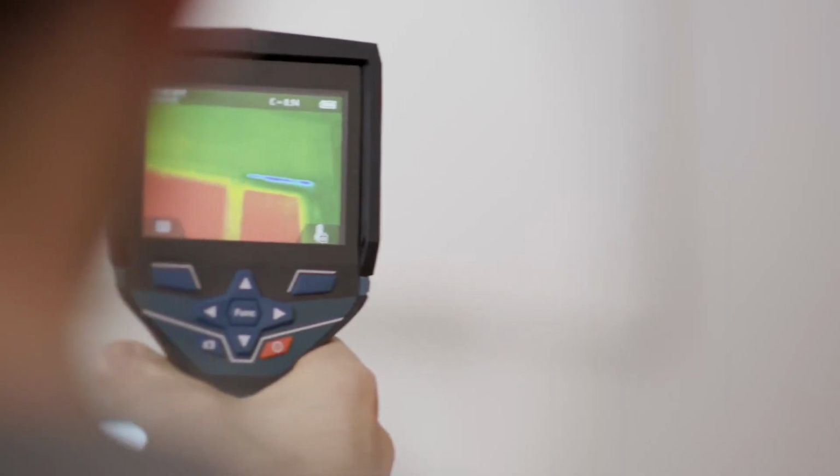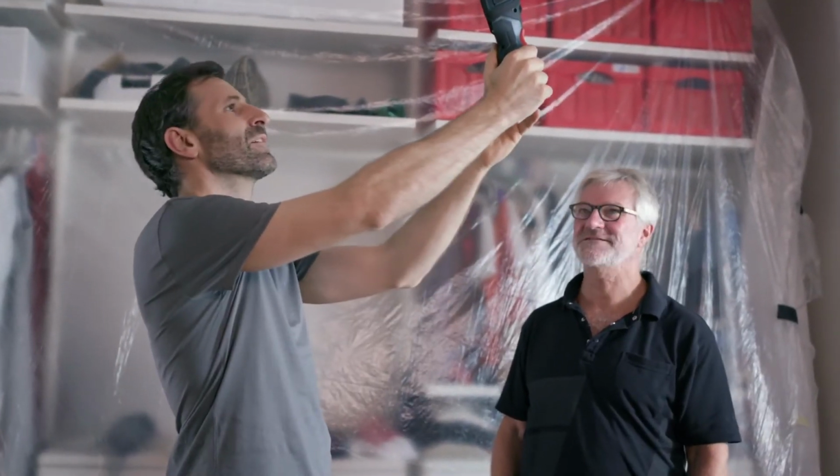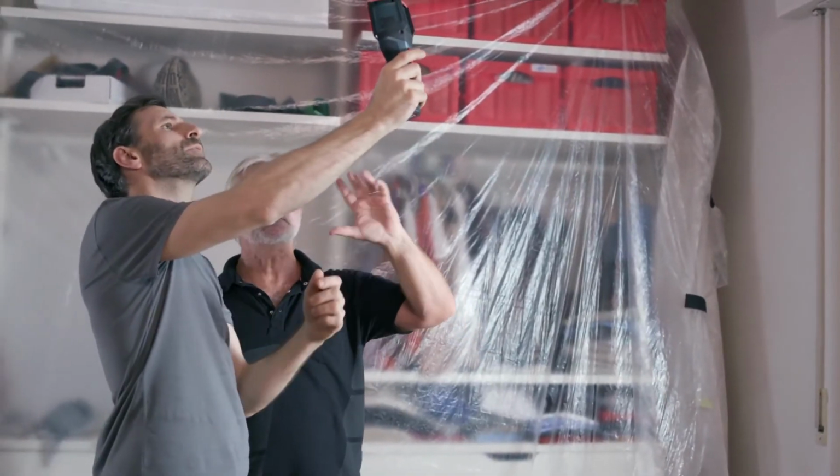Oh yes, you can see the blue points really clearly. It's really obvious that cold is getting in there. Exactly. Press the large red button at the front. At the front? Yes. And then you'll have a record of your measurement results.